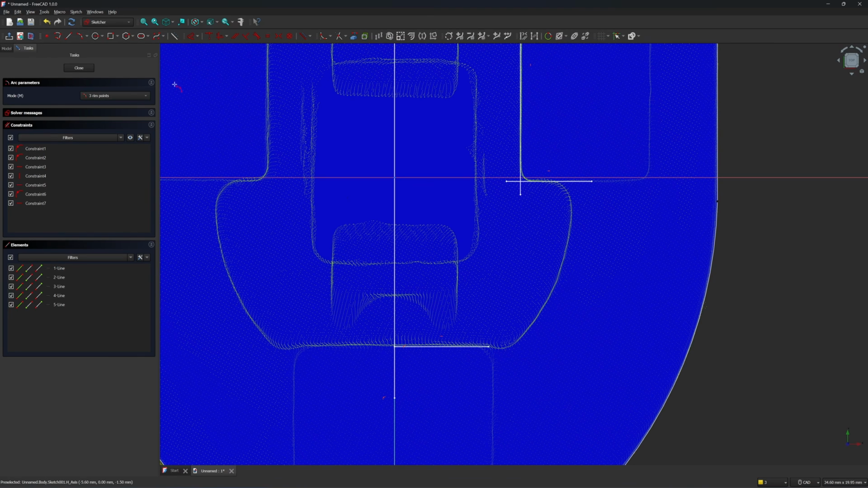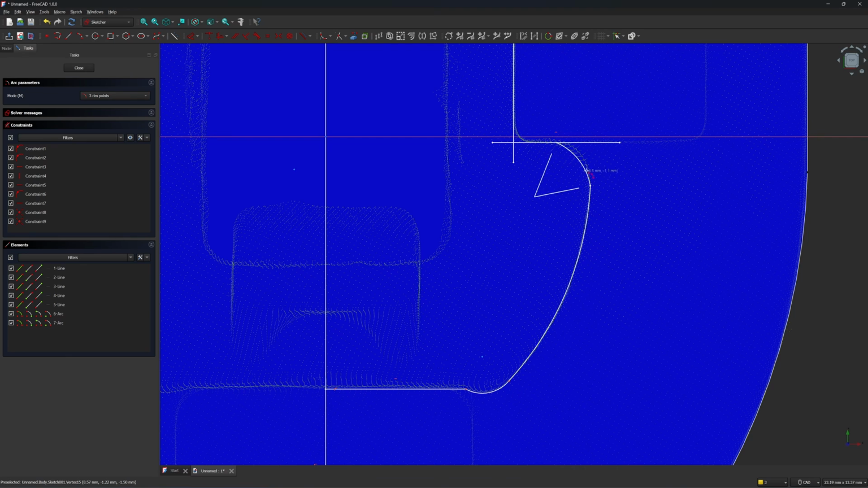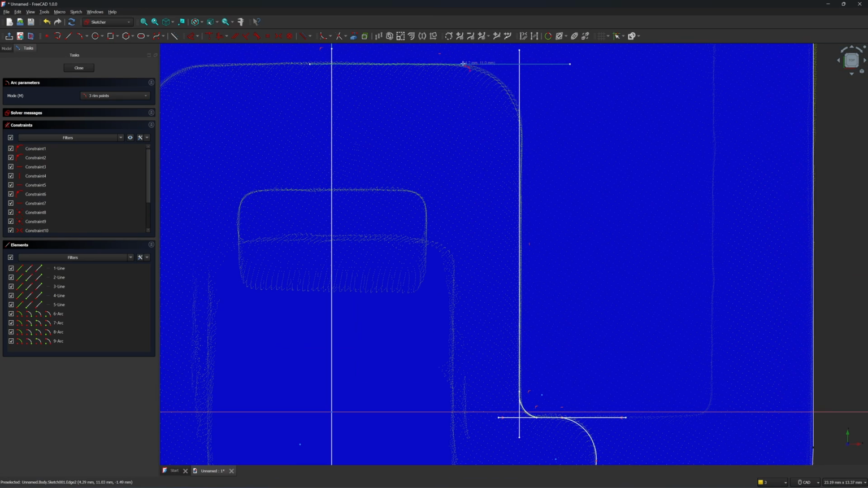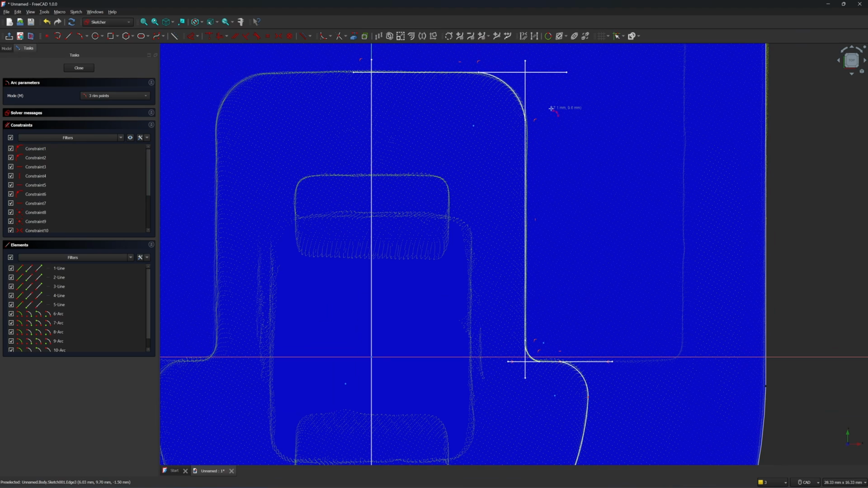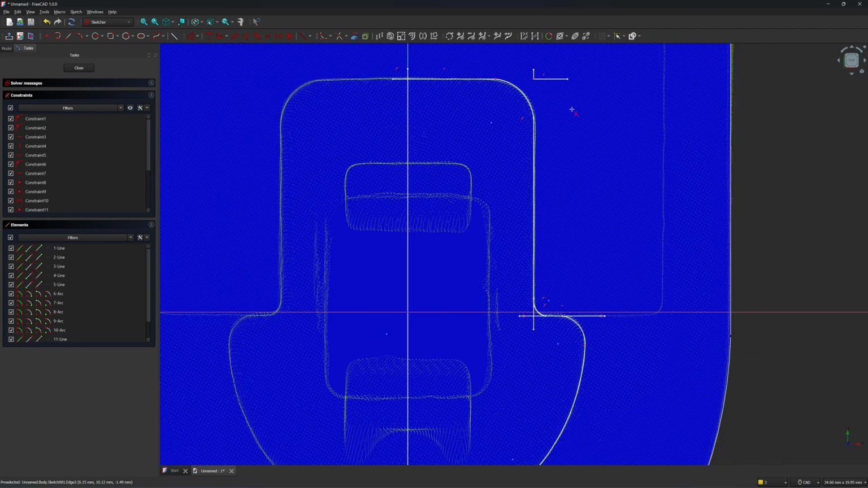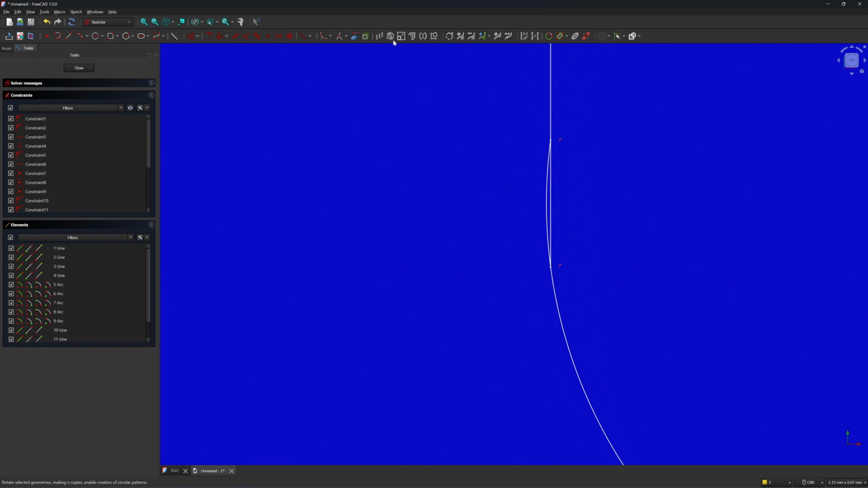It has some small curve here. And this will be a curve as well. And this is the 3-point arc tool. Okay, it's all done. And next I'm going to trim it. Let me trim this one.